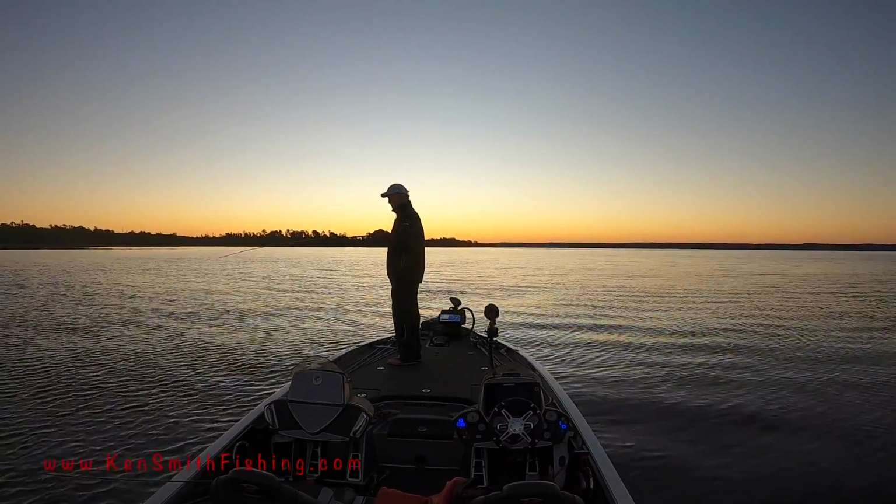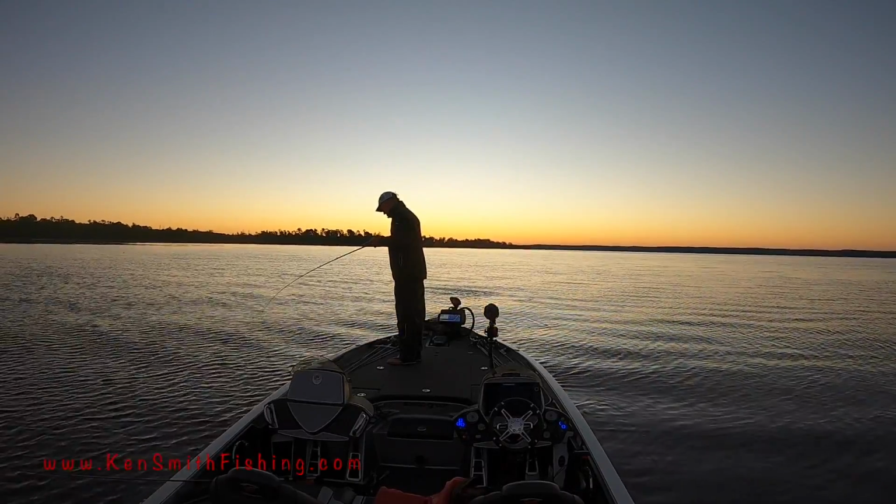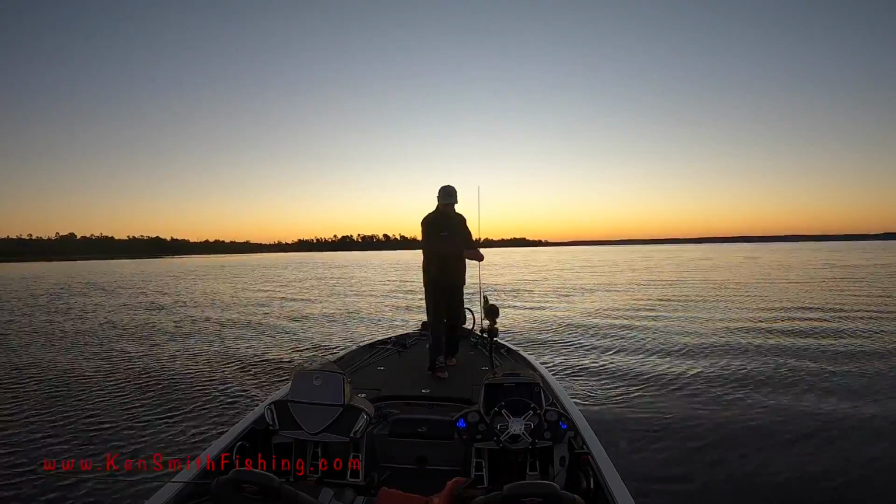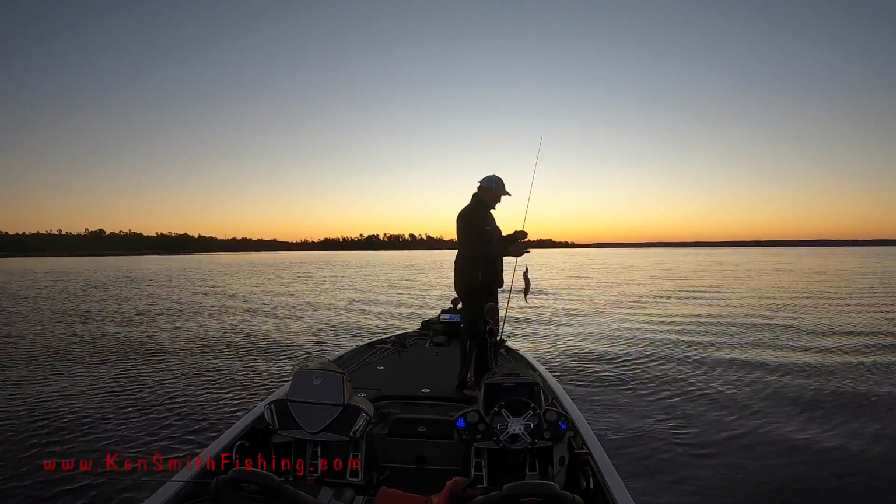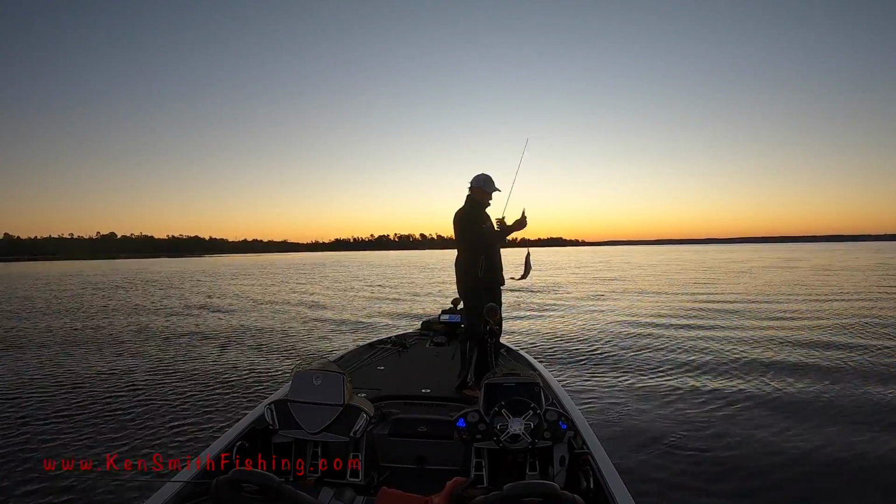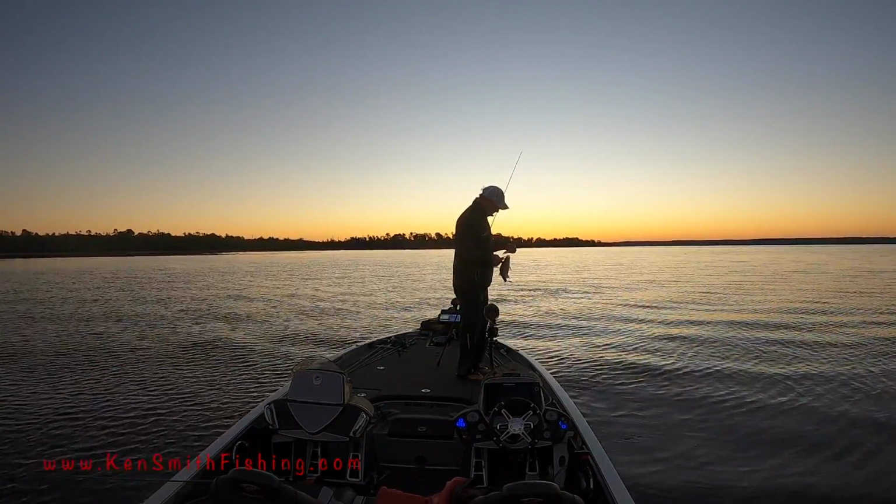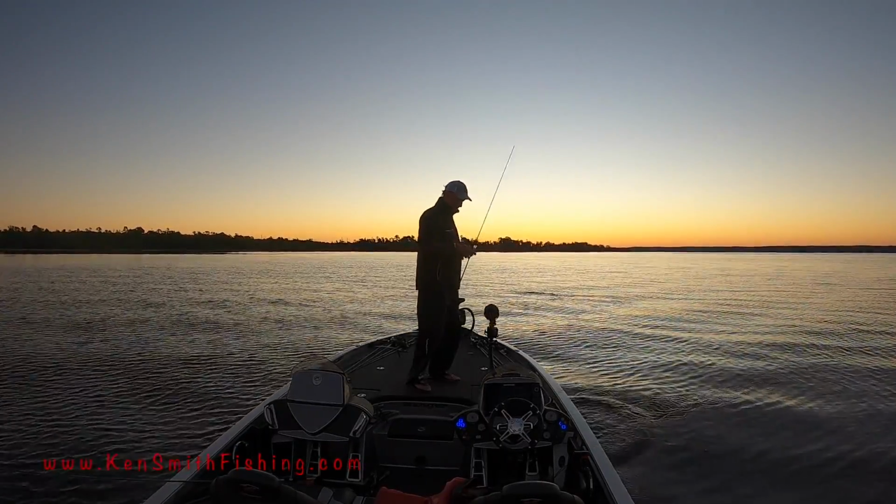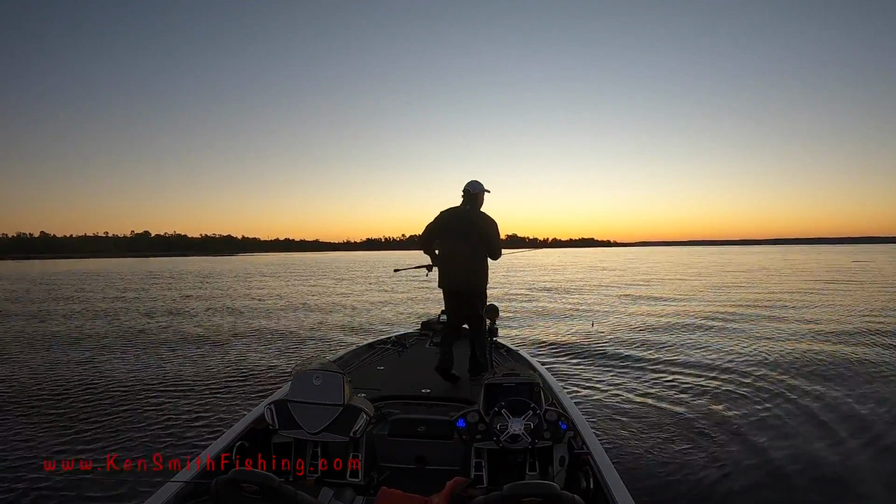He ain't much, but he's a start. Species confused to start the morning. Starting the morning out on the main lake point, doing a little cranking. If there were any carp tournaments coming up, this would be the spot, because there are carp all around me. But no bass so far. Come on.